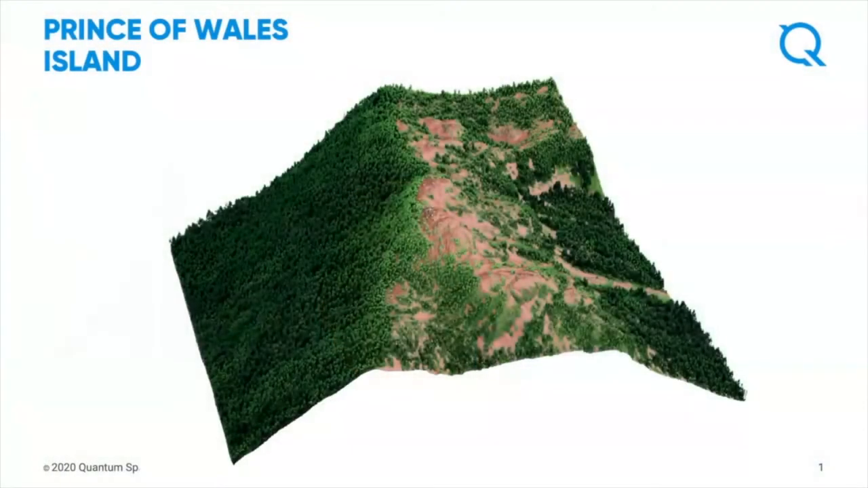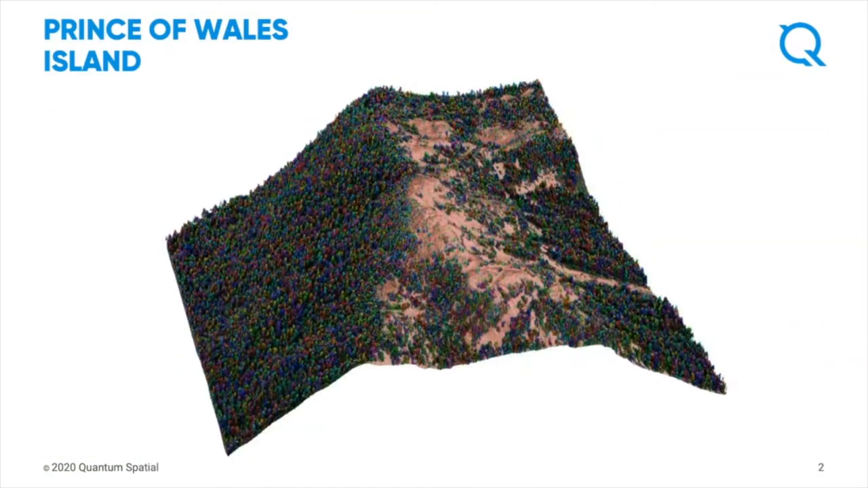So here we have a landscape in Alaska, Prince of Wales, mainly conifer trees, and some areas of bare earth. And this way we can utilize the point cloud to identify individual trees using the geometric approach, because we have very similar canopies and they tend to be dominated by conifers.